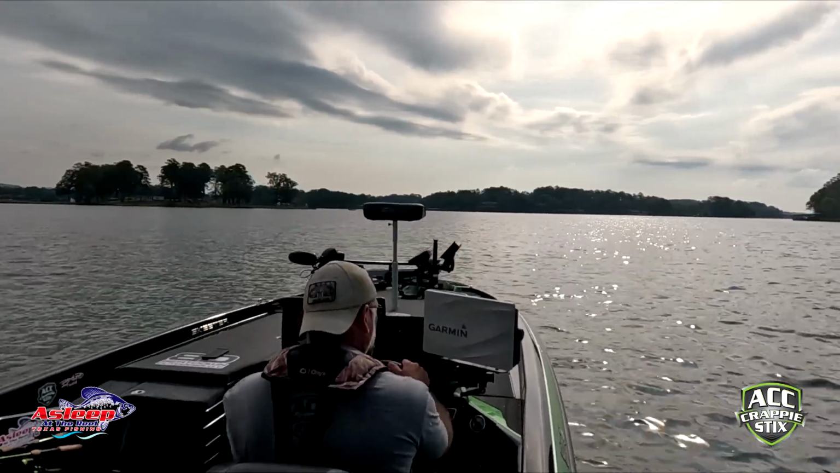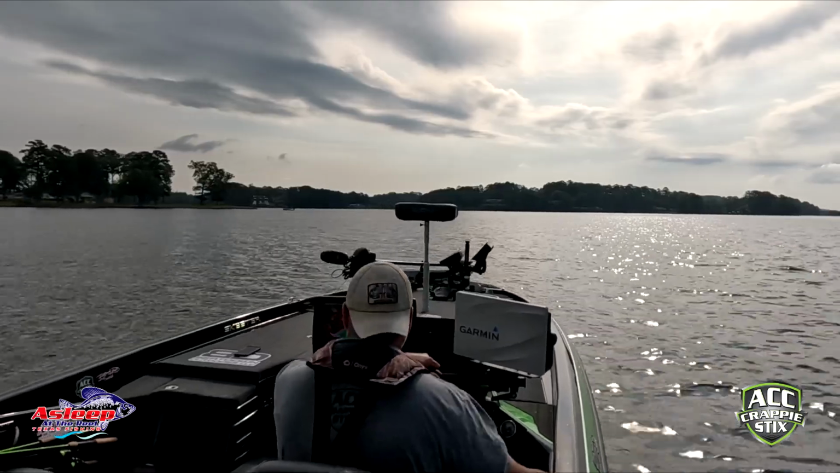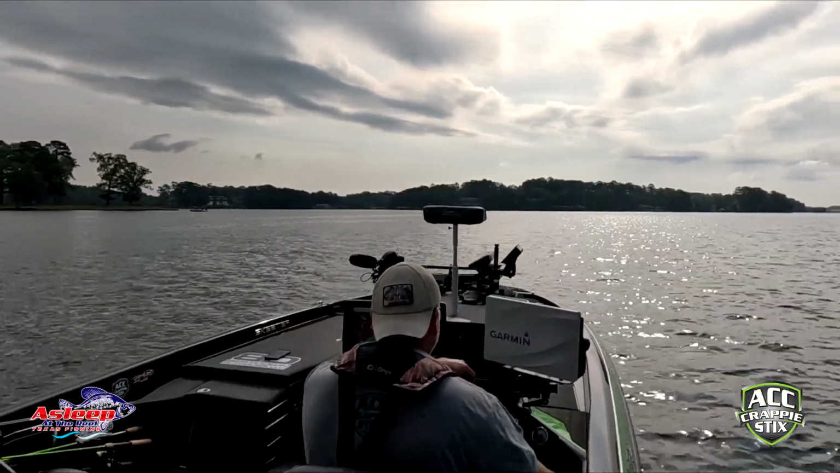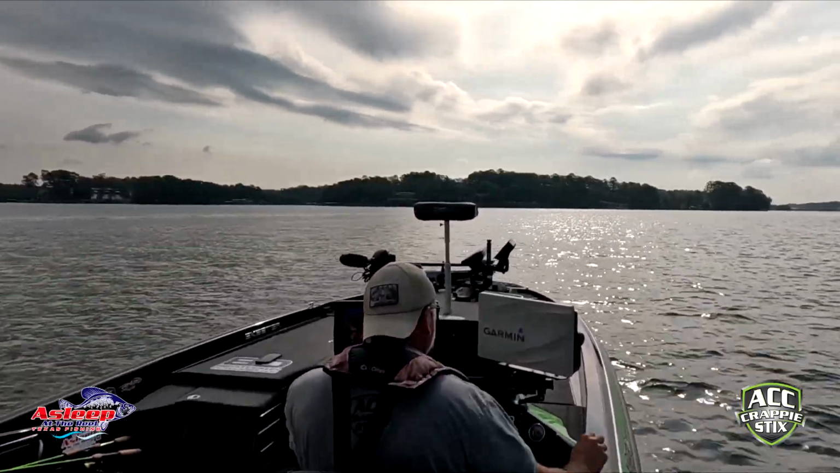It actually took me 3 years to get to the point where I caught a fish on this lake. But of course, I didn't have a boat the first 2 years, just trying to find those dang fish. Anyway, it's a great time.